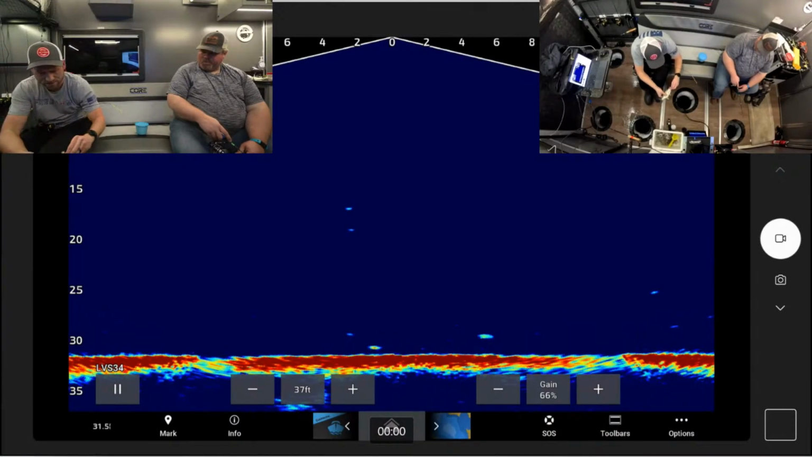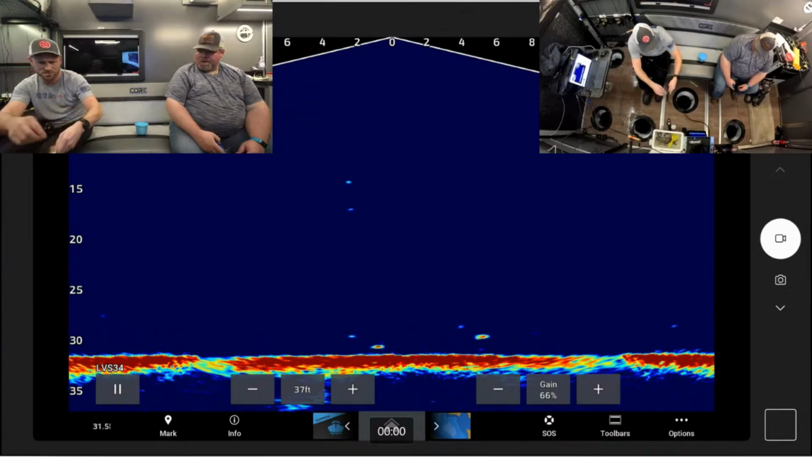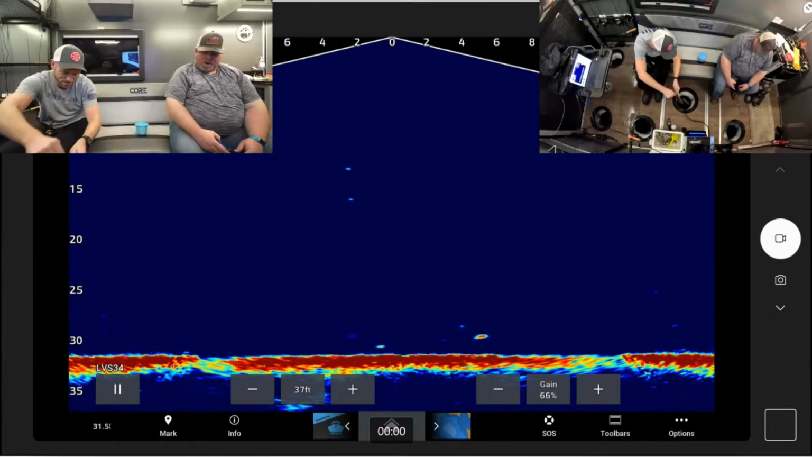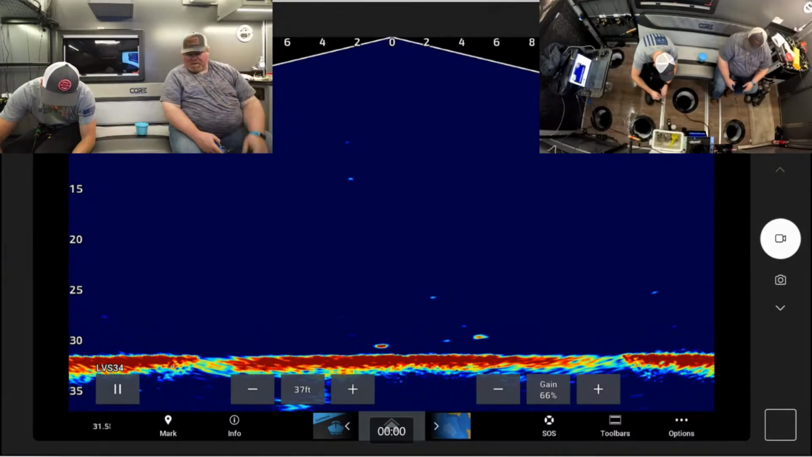Kind of looks like a hybrid. Or is it just white? It's just a deep water, black. Deep black? Yep. We don't have white crappies up here. Really? I have seen one white crappie in my life.